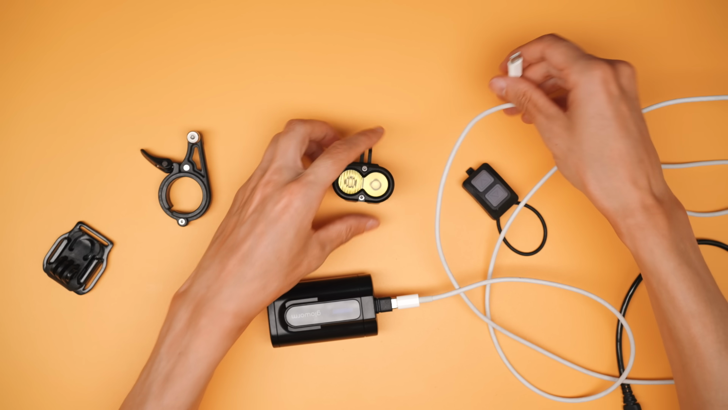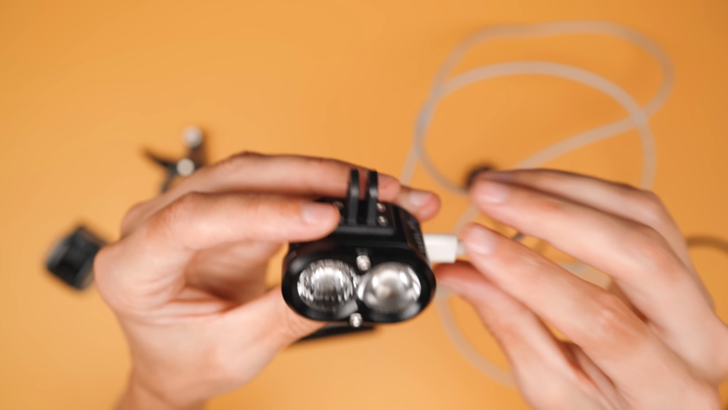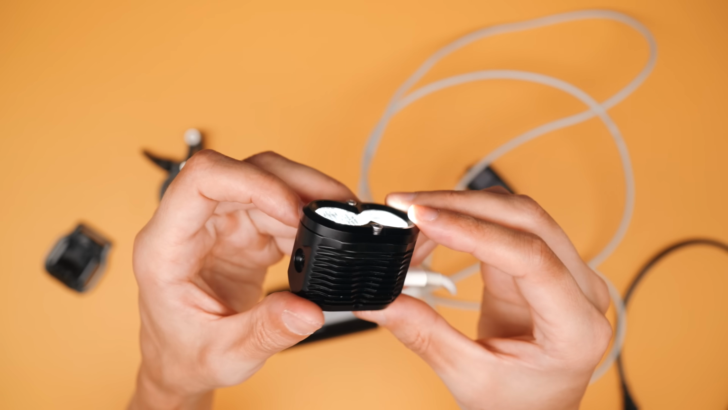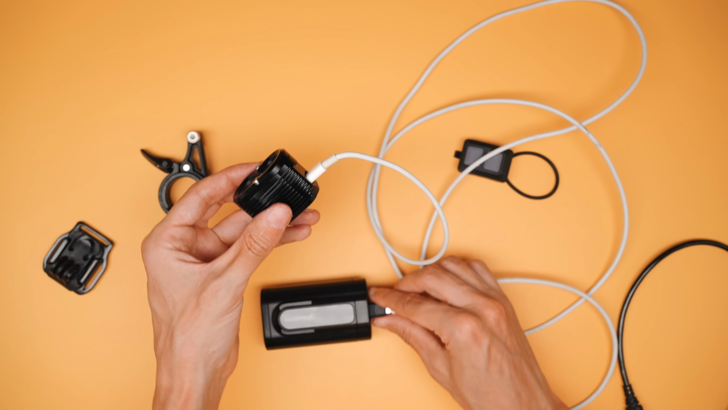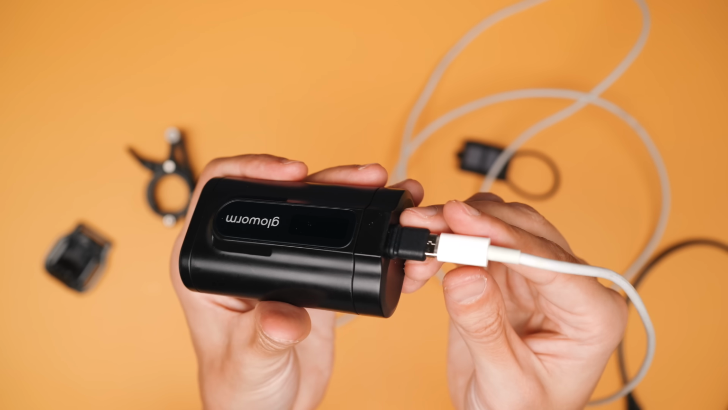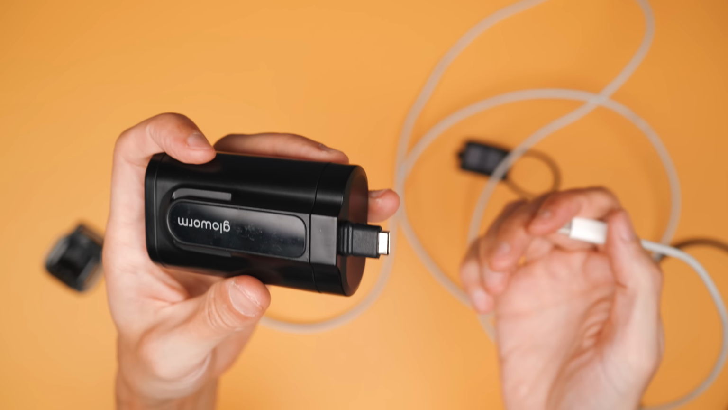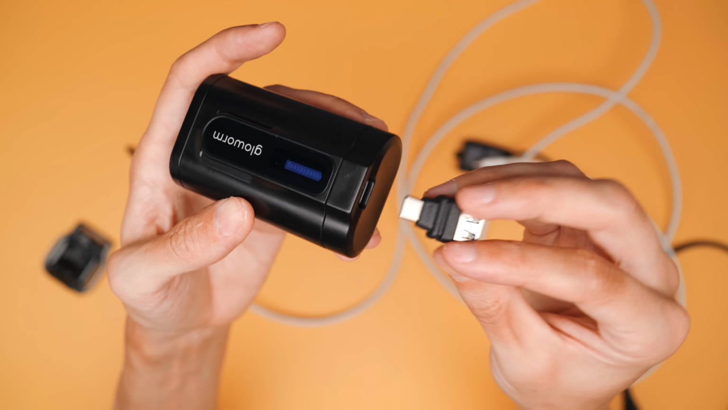But I like the fact that I could swap the cable easily if something were to happen. But because of that recessed connector, not every USB-C cable will fit. My MacBook charger cable did fit in the light, but not quite in the battery side. Luckily, some small adapters are included to help with that issue, both USB-C to USB-C and USB-C to USB-A.